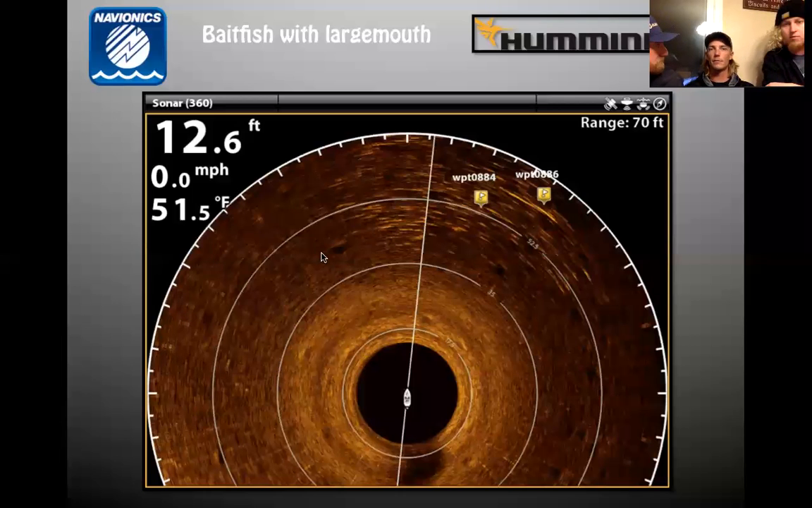Turn that thing up. If you're dealing with cruising smallmouths, man, if they're locked down on a spot, they might get tight. But if they're moving, they're going to be at least a foot off the bottom. Yep.